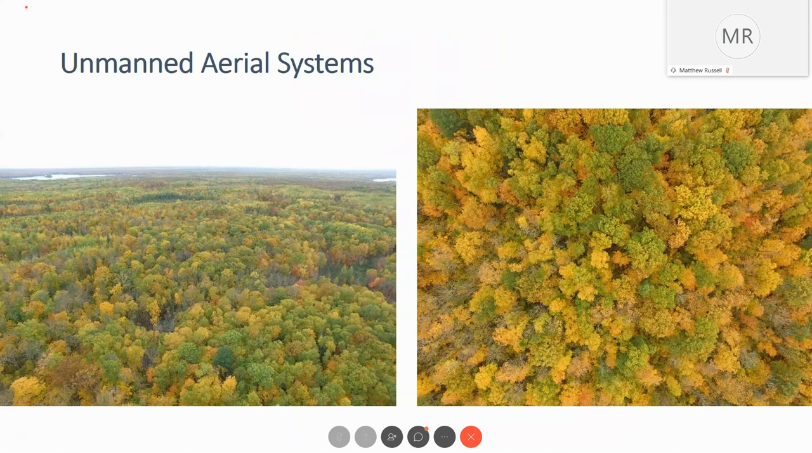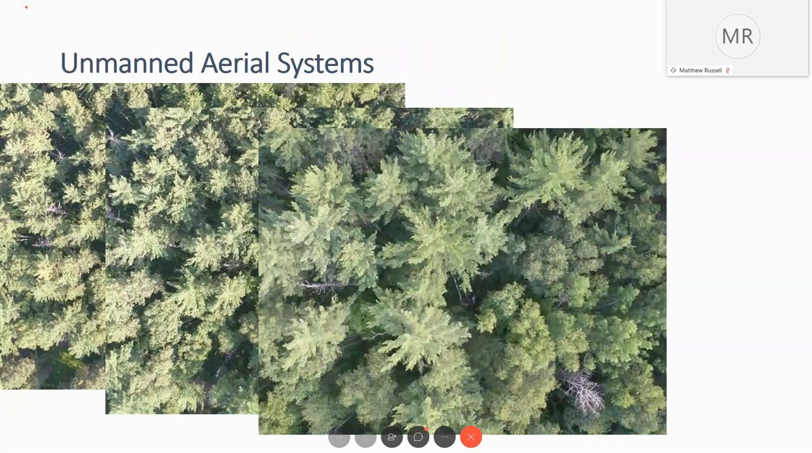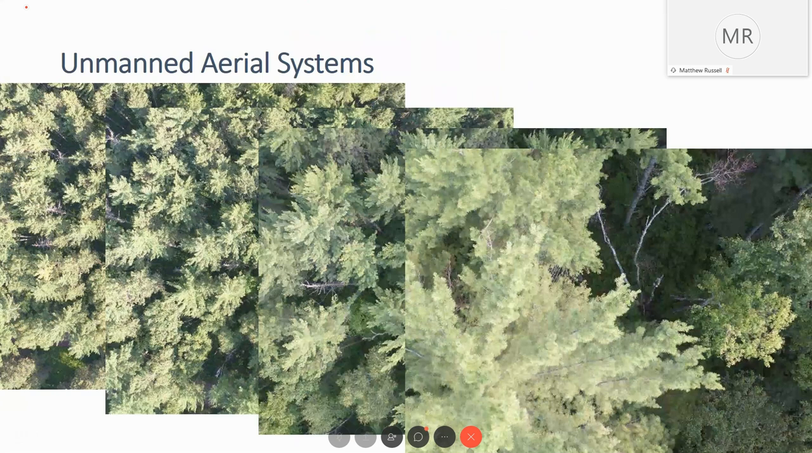So we contracted them to collect data, and as you can see, it's very high resolution data, and we want to be able to again tie a plot to that data and see if we can say something about the information.